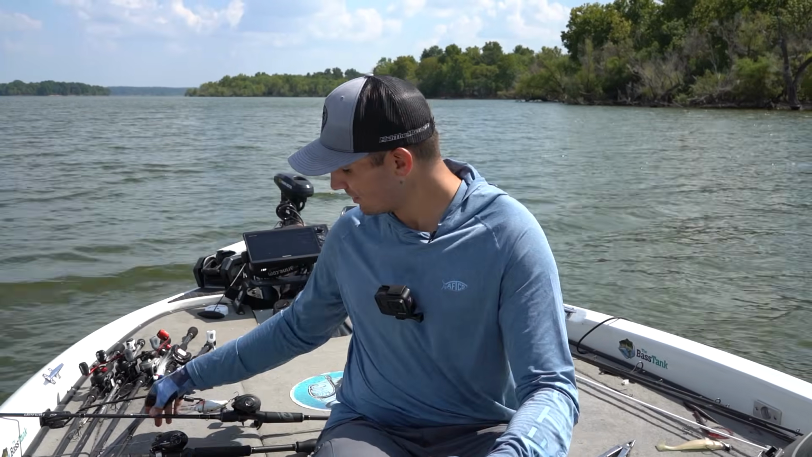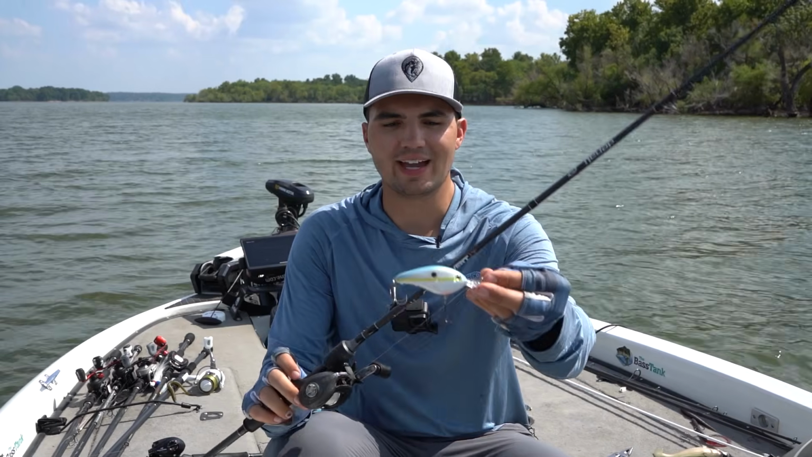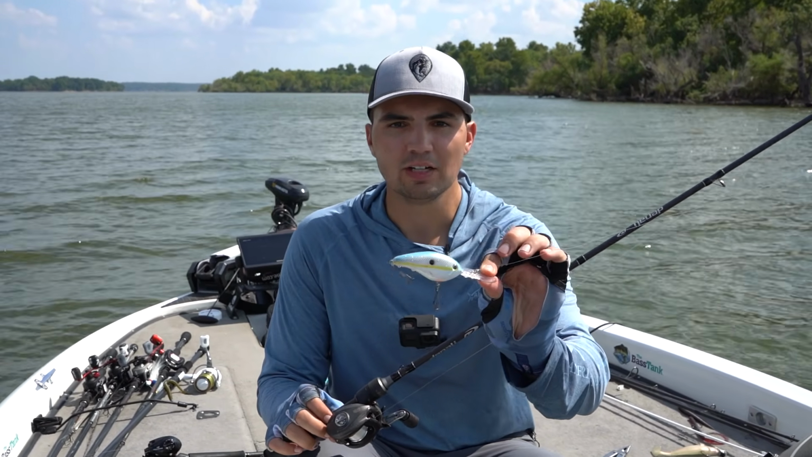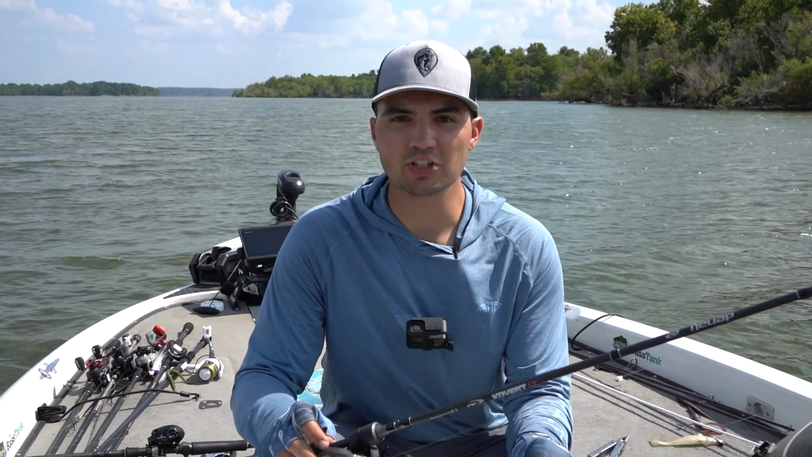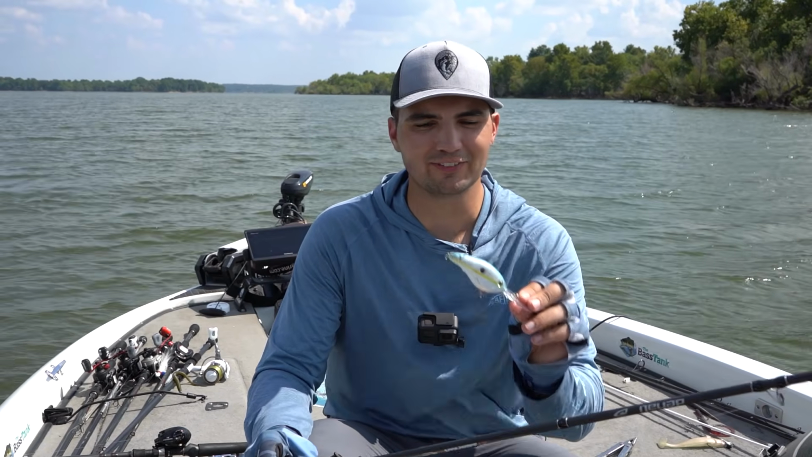Today, I caught most of my fish on a Strike King 6XD crankbait in that sexy shad pattern. This crankbait dives anywhere from 15 to 18 feet of water, but I wasn't actually fishing all that deep. This point behind me here is only in maybe 10 to 12 feet of water, but there was a big school of fish up there, and I really wanted to grind that bait and deflect it off the bottom to get as many of those fish to react as possible, and it definitely worked.